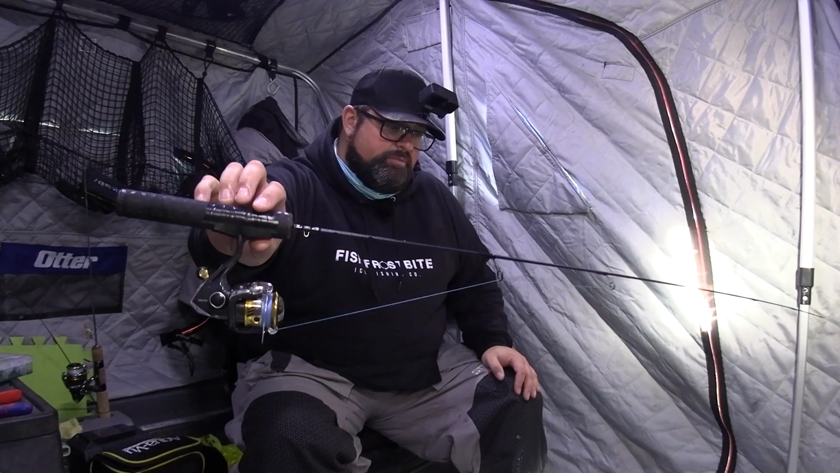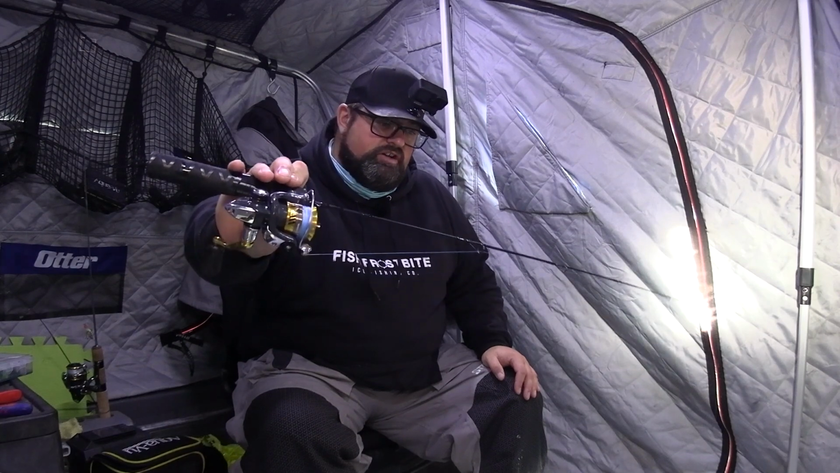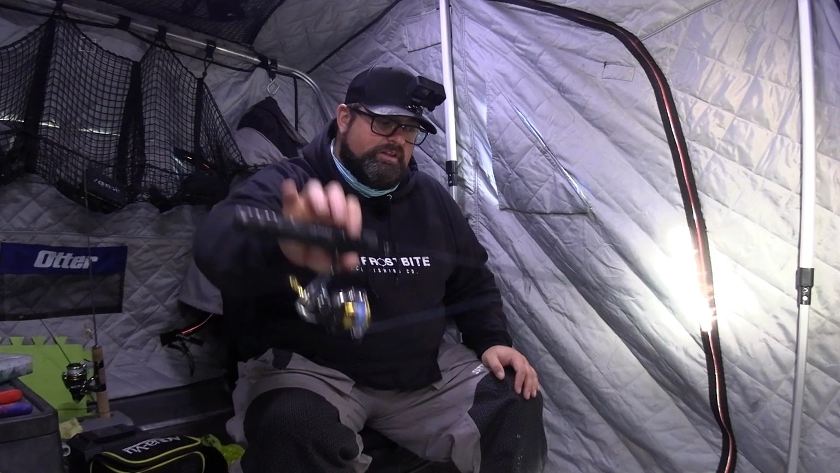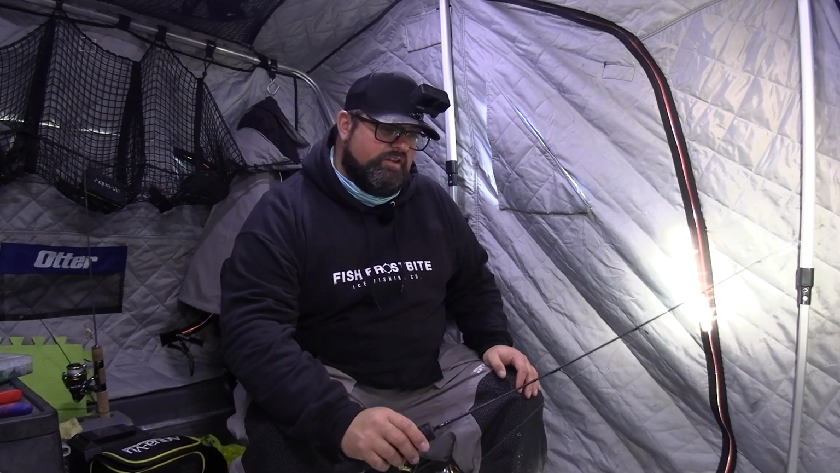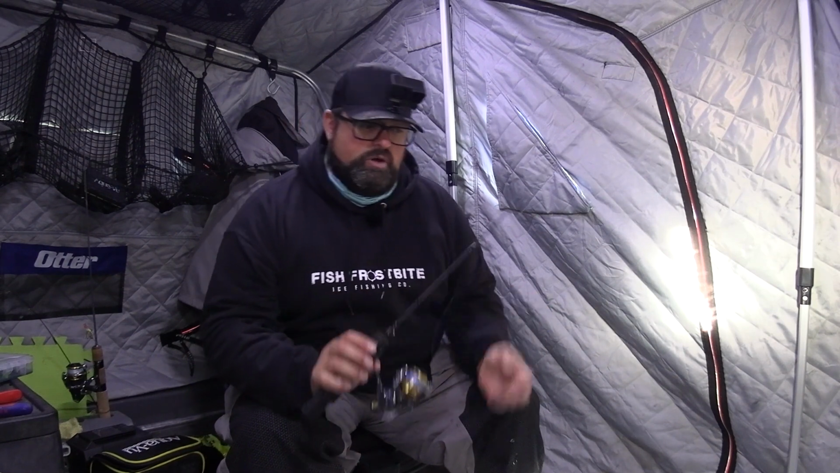The rod I've been using for these bass this morning is the same one for both baits. It's the 37 medium light Smoke Show from Frostbite, paired with the 500 series Sahara reel. I like a really light setup for something like this. Now I am a little bit overkill on the line. I'm using 8-pound Sufix 832 ice braid.